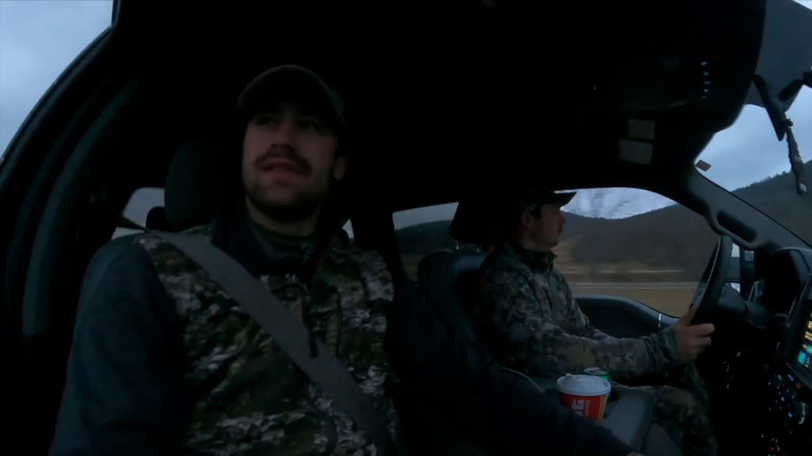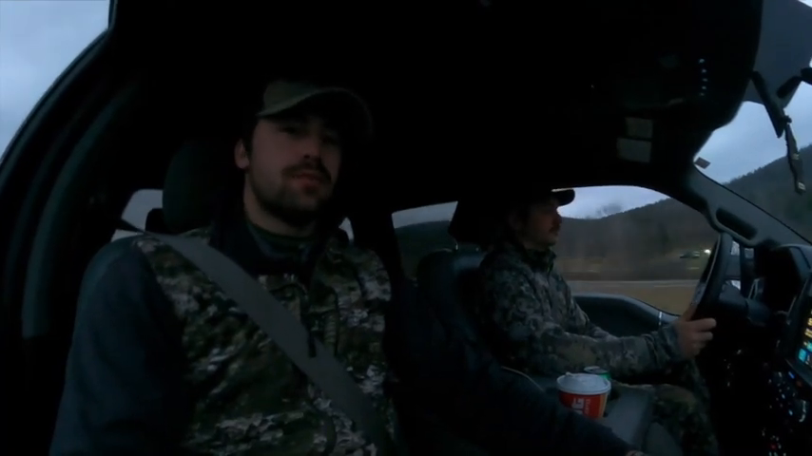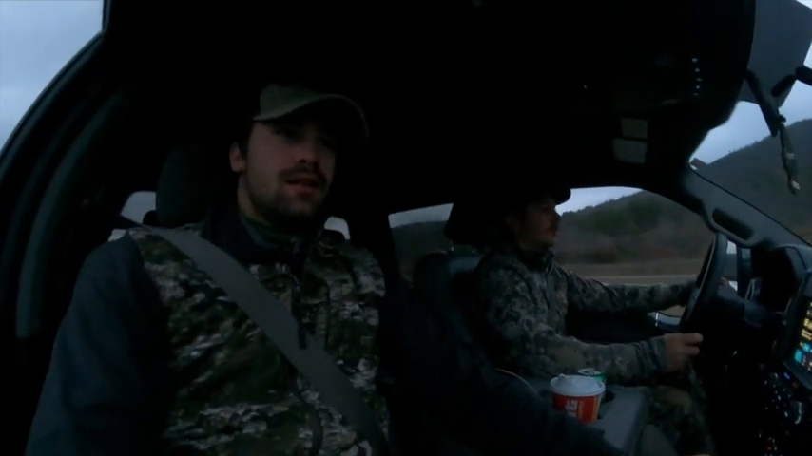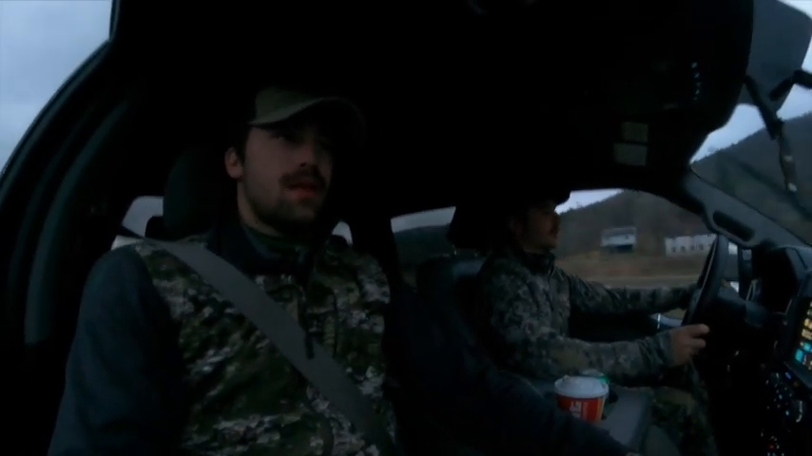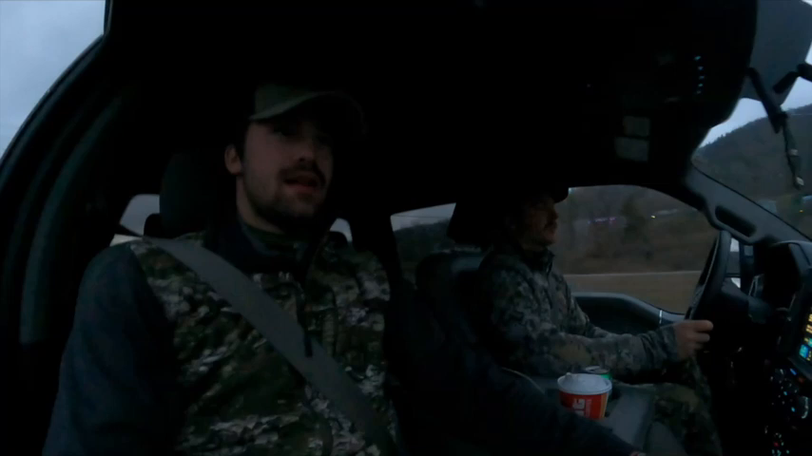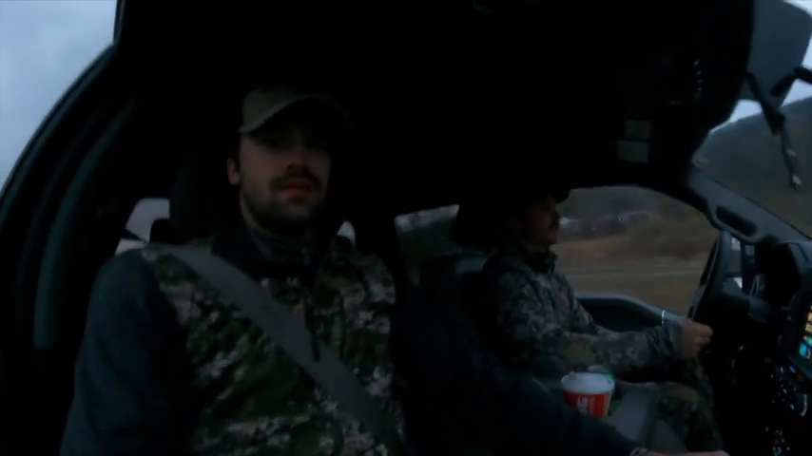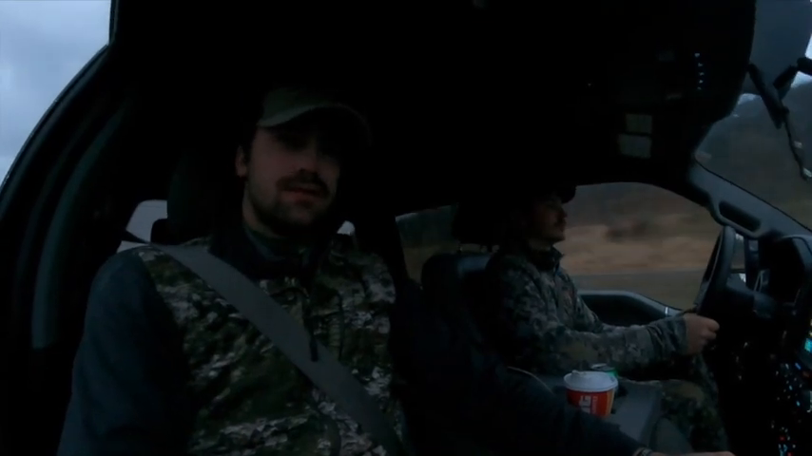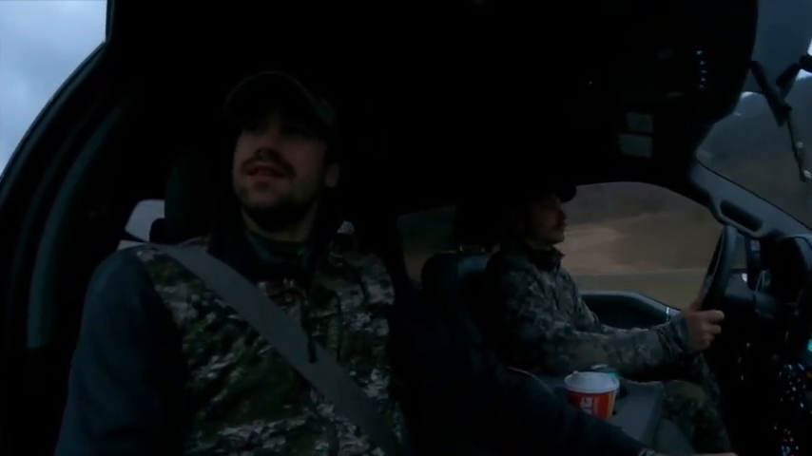I mean, it was definitely nice seeing fox, and now I actually get to pull the trigger on fox being turned at night. But yeah, I guess we saw a couple coyotes, but we never heard anything off in the distance, even though coyotes were howling. It was just dead, it seemed like.